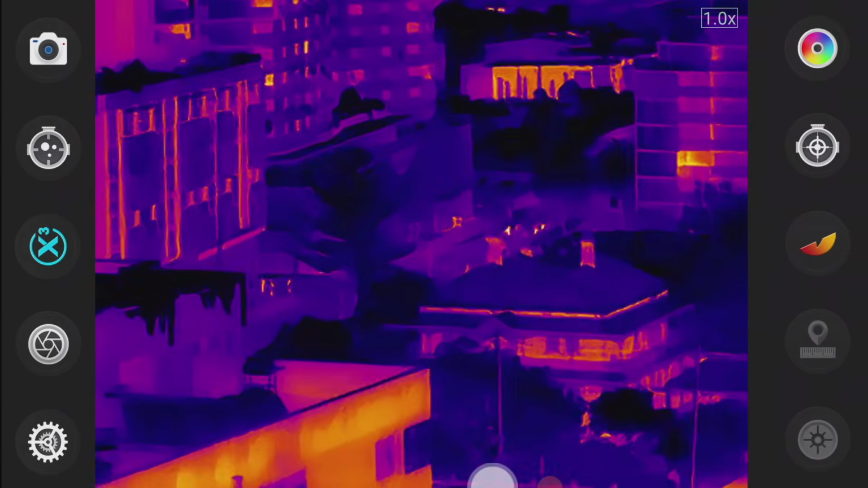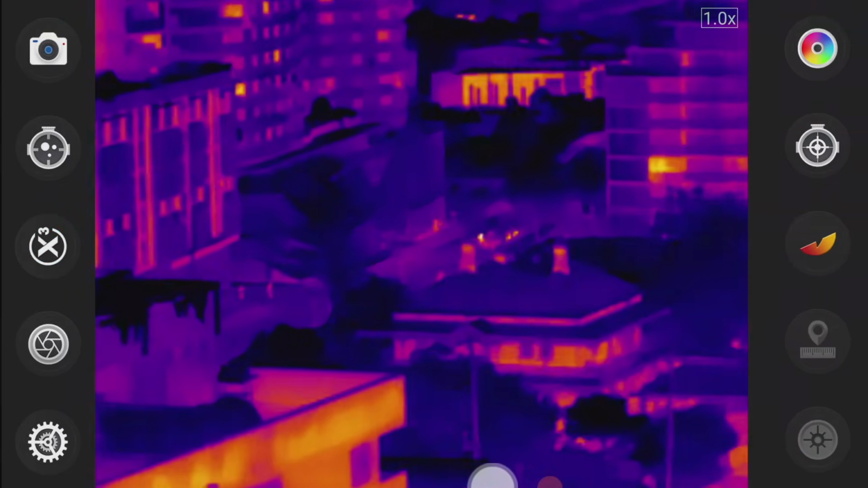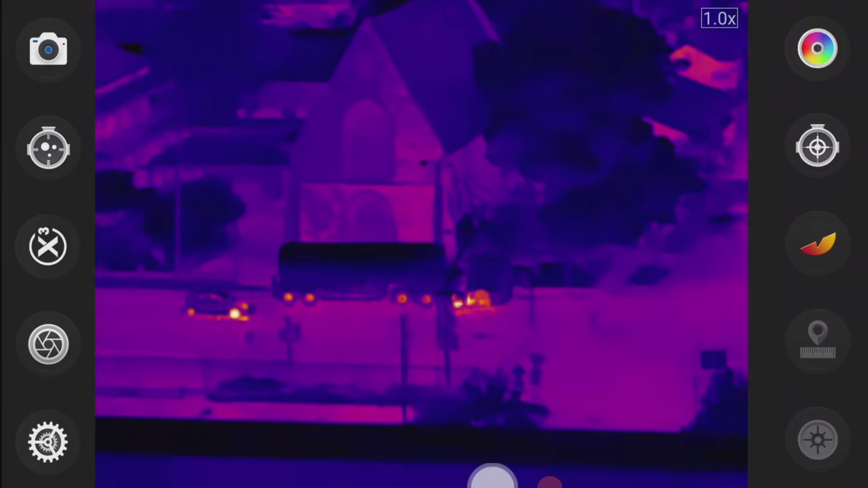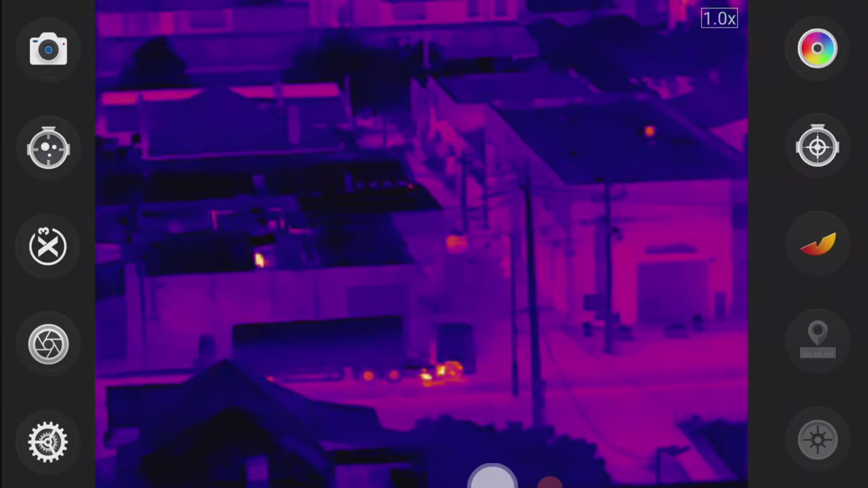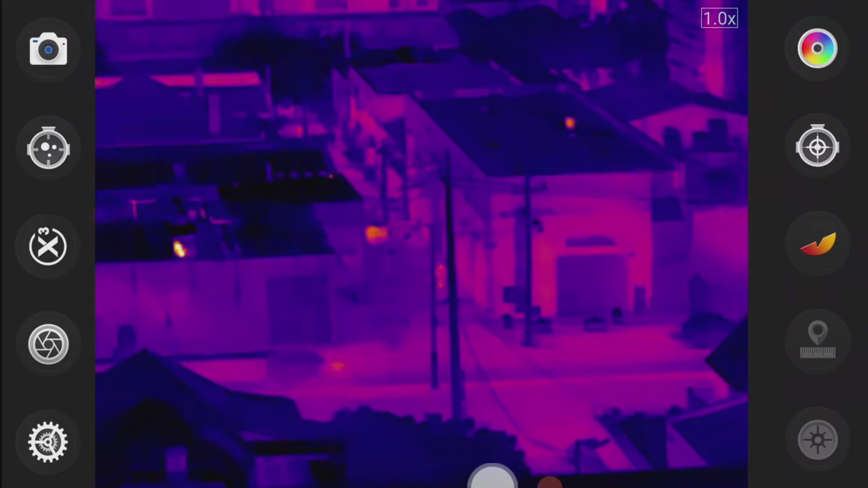Turn on the X3 upscaling again. I don't know, I think it looks better without the upscaling. The truck. There's a person. You can just about spot them there.